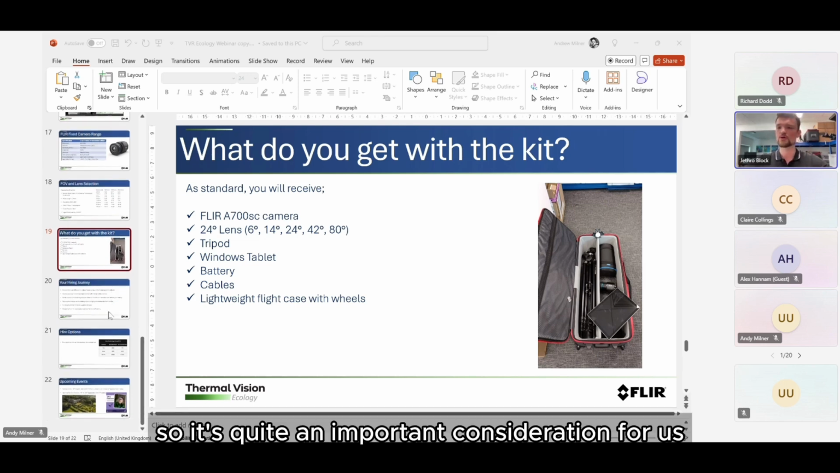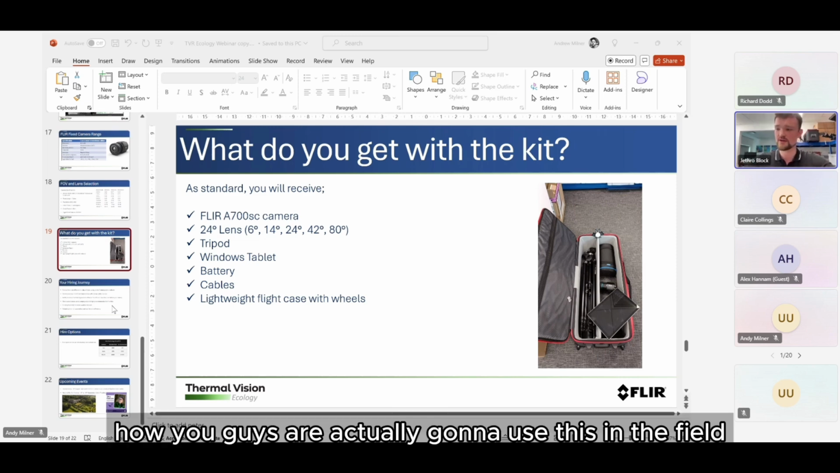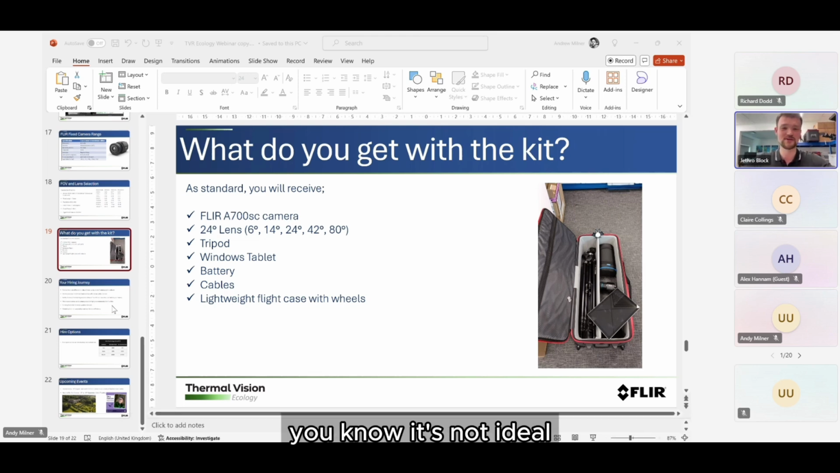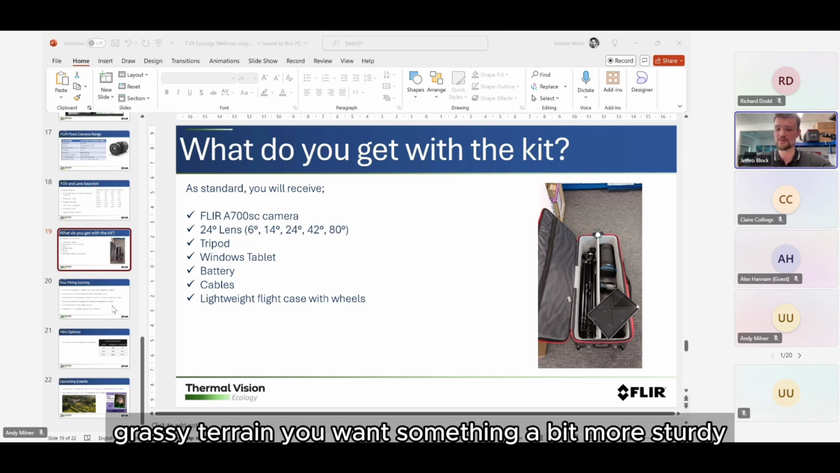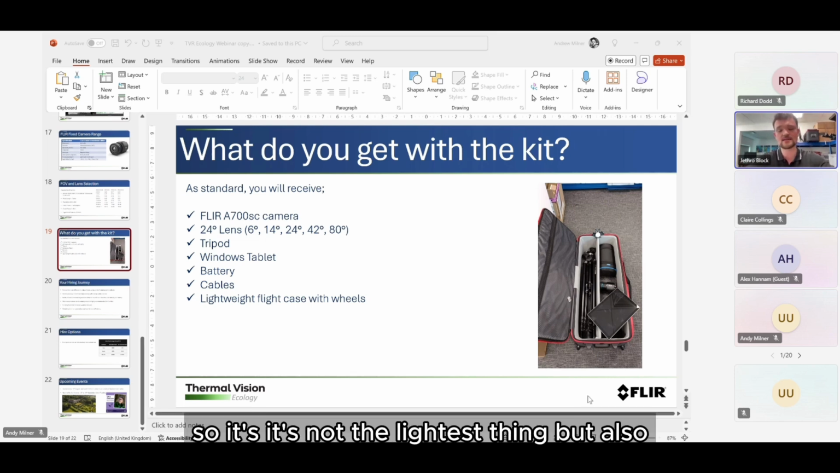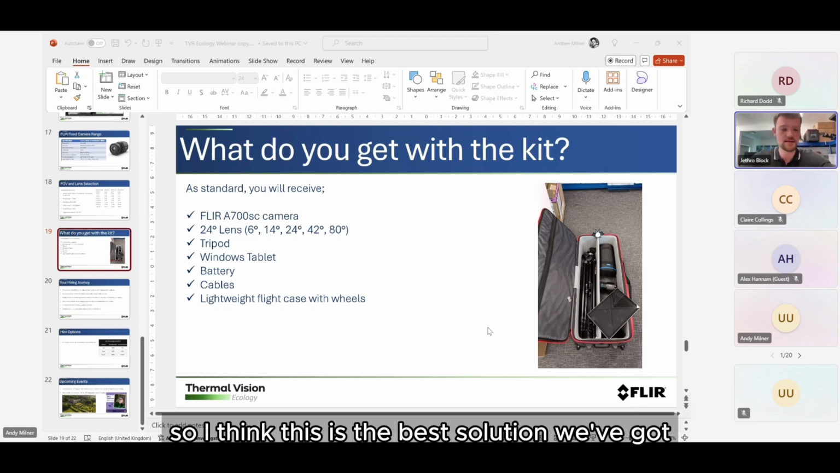It's quite an important consideration for us how you're actually going to use this in the field. When we started, we certainly didn't have these cases. We had a few separate bags, and we got some feedback: it's not ideal when you're dragging them along big fields, like grassy terrain. You want something a bit more sturdy. So these have wheels, they're easy to carry along, and it's not too heavy either. I think we weighed it the other day, and it comes in at about 17 kilograms. So it's not the lightest thing, but it is what it is. You've got a big tripod in there. So I think this is the best solution we've got.